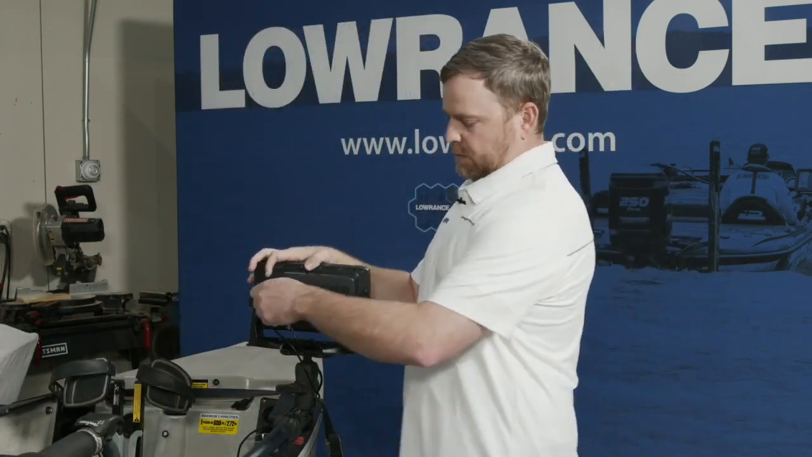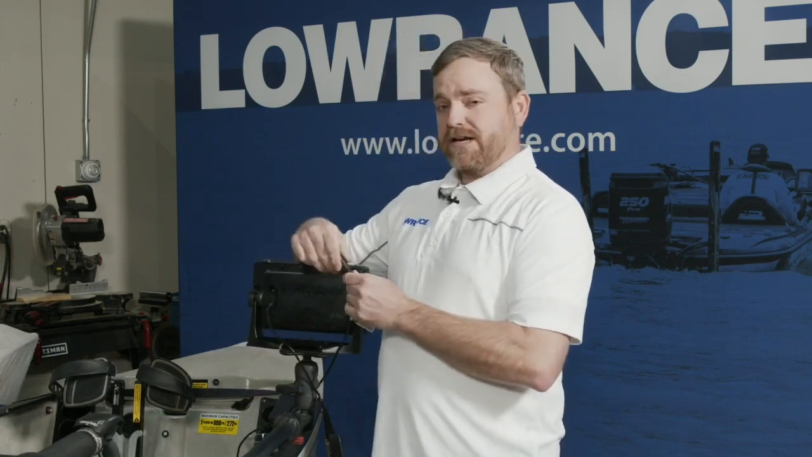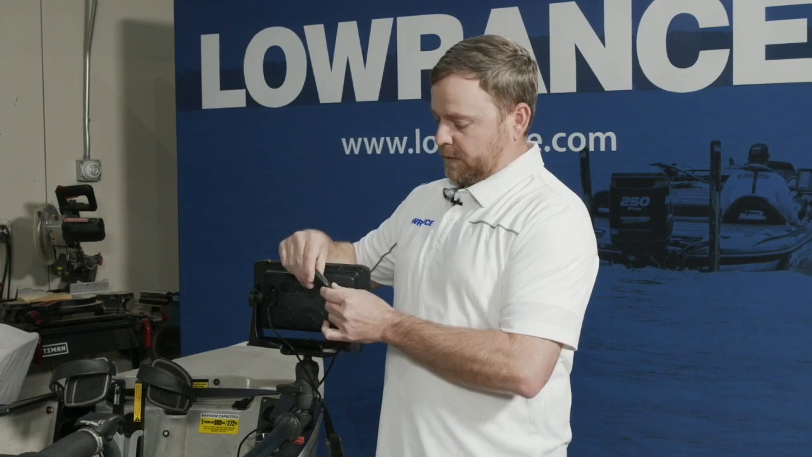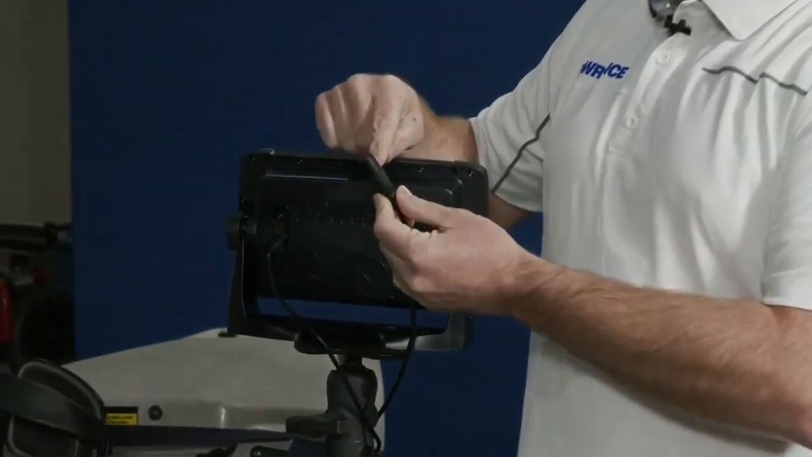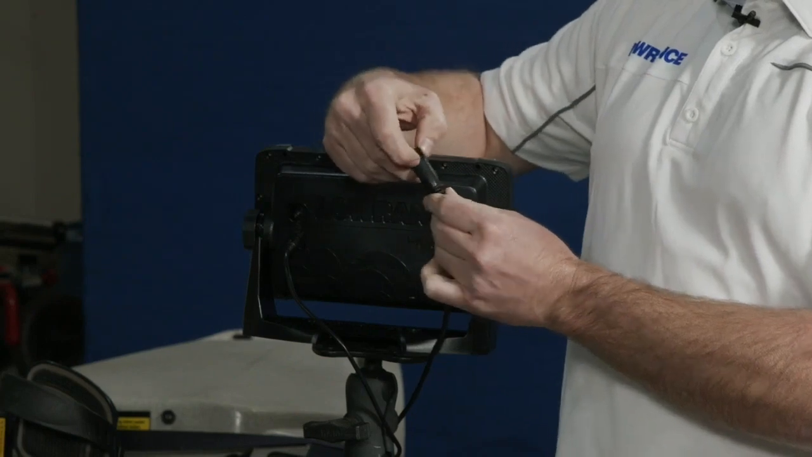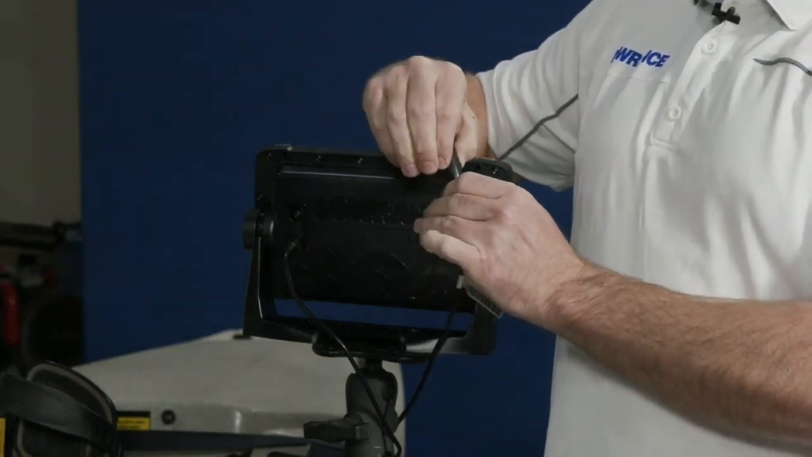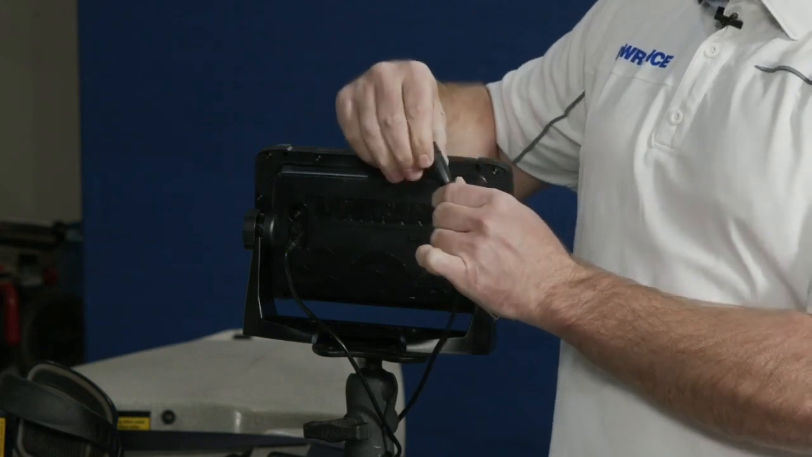The last thing I want to talk about is specific to Hook Reveal. These are push-in connectors. They're designed to fit with pressure, and they're designed to fit very snugly and waterproofly. On the connector itself, we have an O-ring, which is the water seal. And then we have what's called a crush ring, and then another crush ring. Those are there to hold it in place.